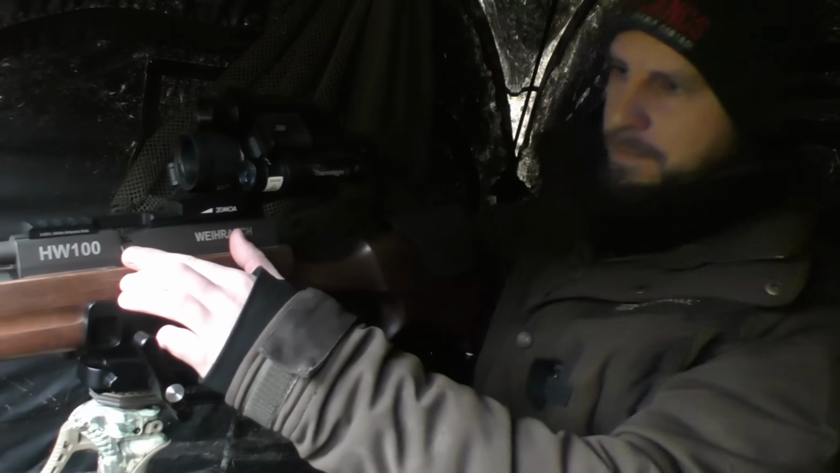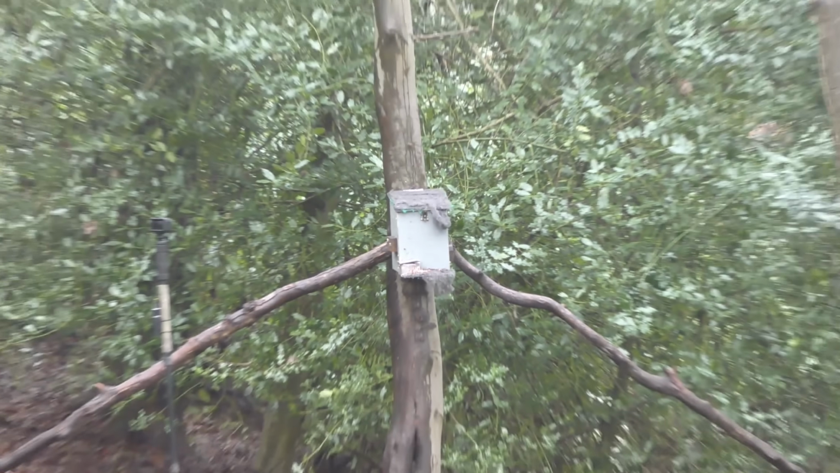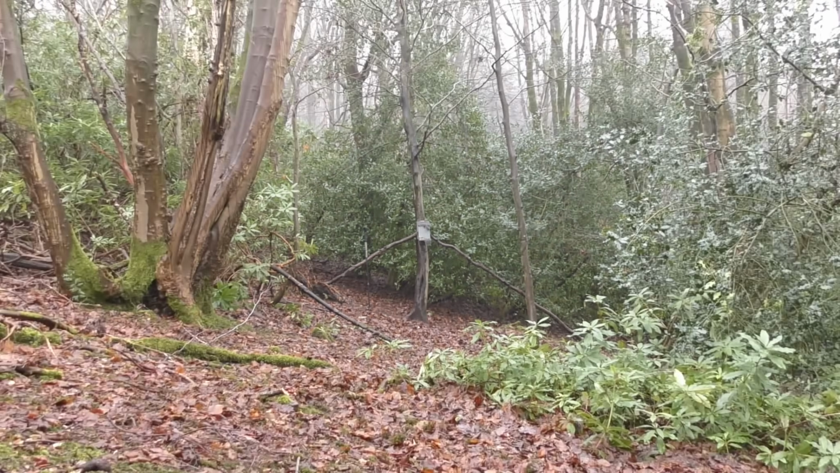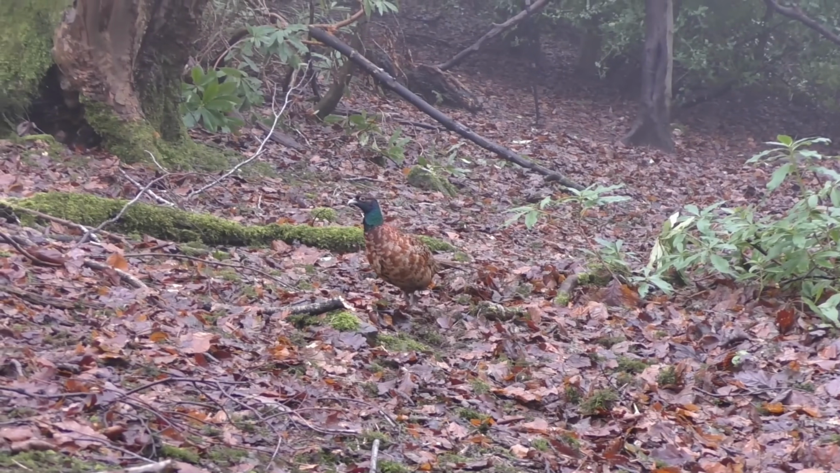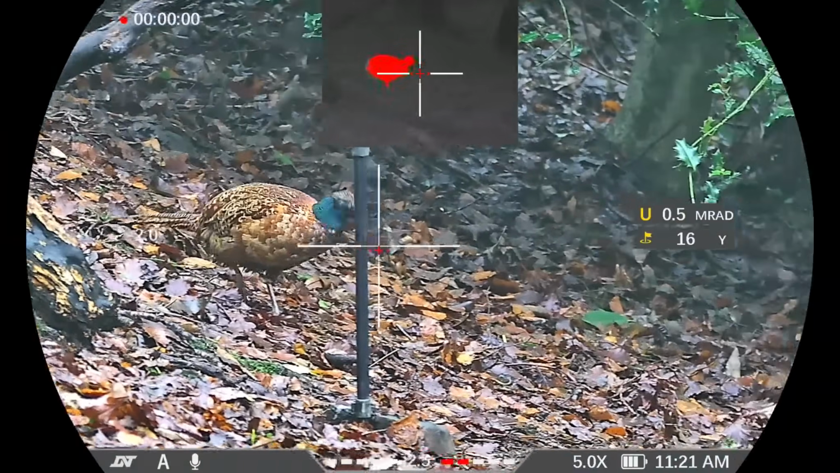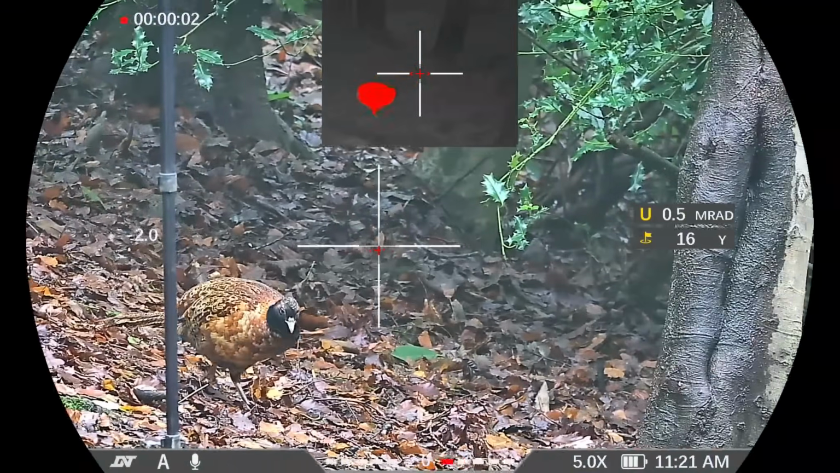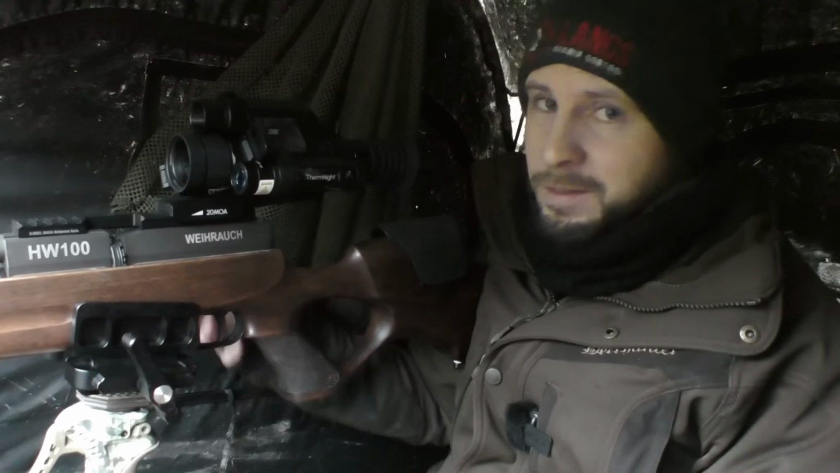This is an afternoon session, so I don't expect it to be busy right now, but I know later on in the day, after looking at my trail cam, we should be expecting a few squirrels. So I can imagine I'll be sat here for about an hour before I see any activity. So sit out, wait out, try to keep warm, see how the afternoon goes.